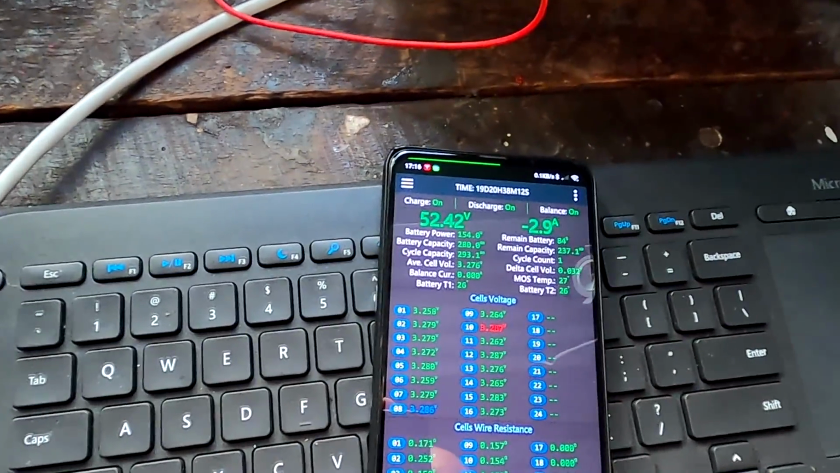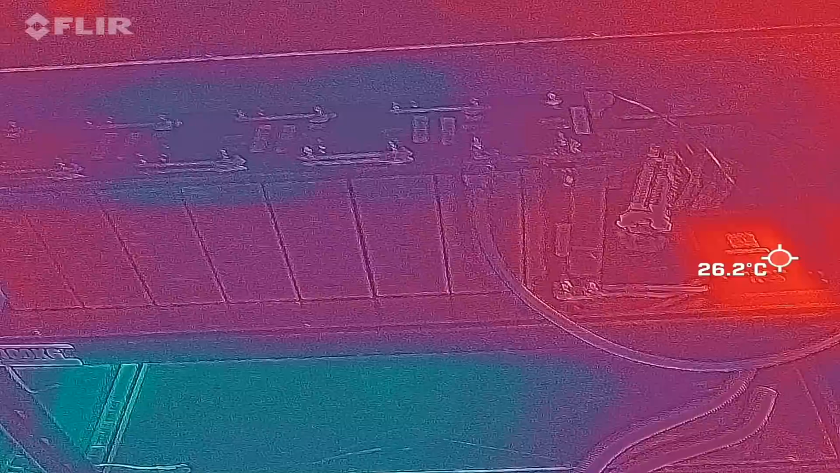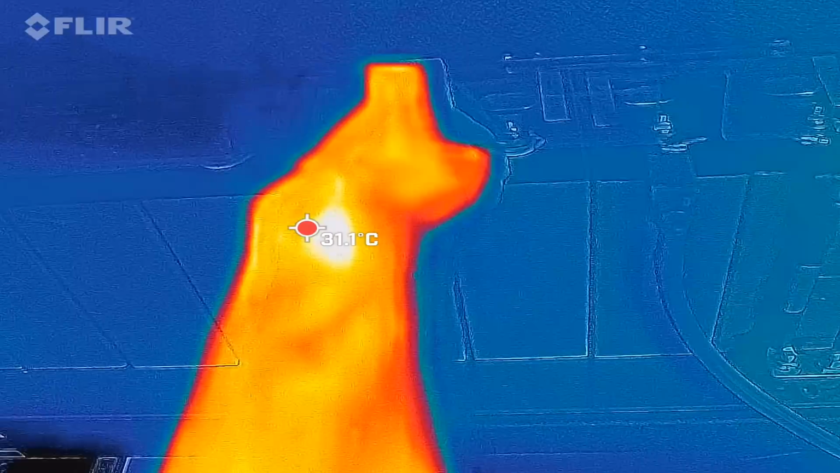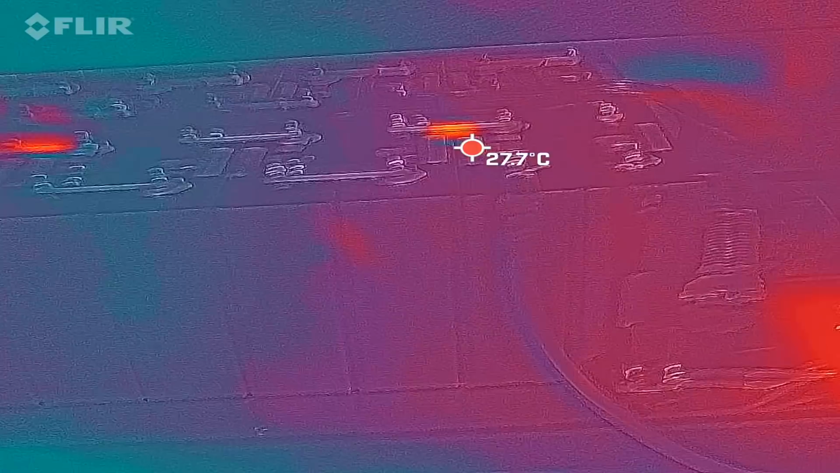Let's get the infrared camera. Okay, let's just start recording here. Is it recording? It is recording, yes. And we can see no major heat source or something in this compartment. I'll take off the plexiglass, the acrylic cover I made, so we can actually see the batteries inside.